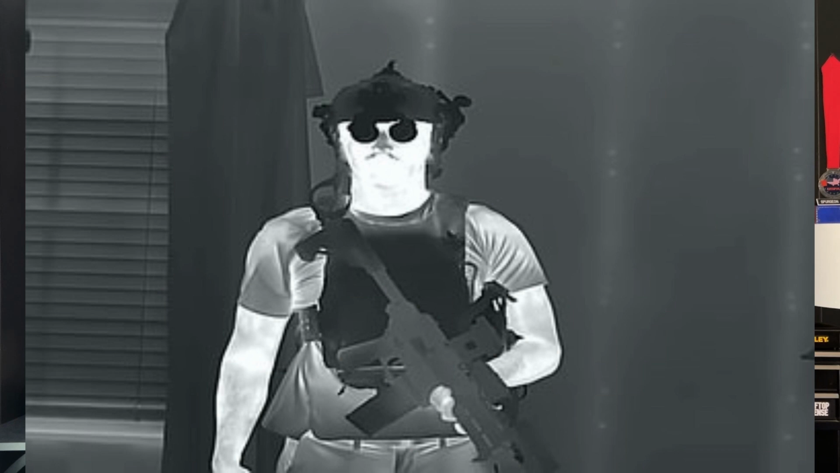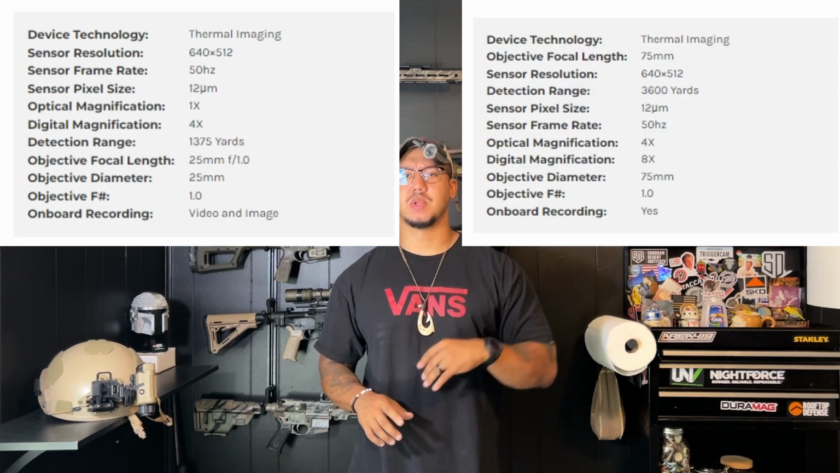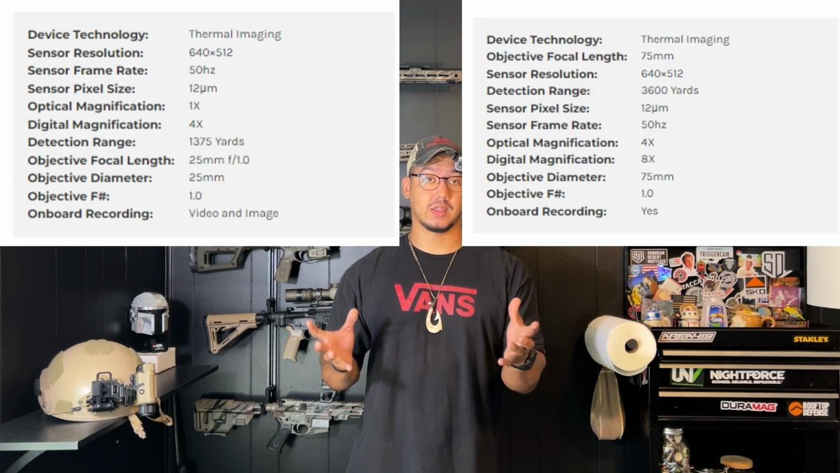The first thing that you think of when you think of active in regard to thermal, more than likely you're thinking about scanning. And you'll constantly hear people say, yeah, this thermal unit has a detection range of 2,500 yards or 1,500 meters or whatever. Right off the bat, that's extremely far.